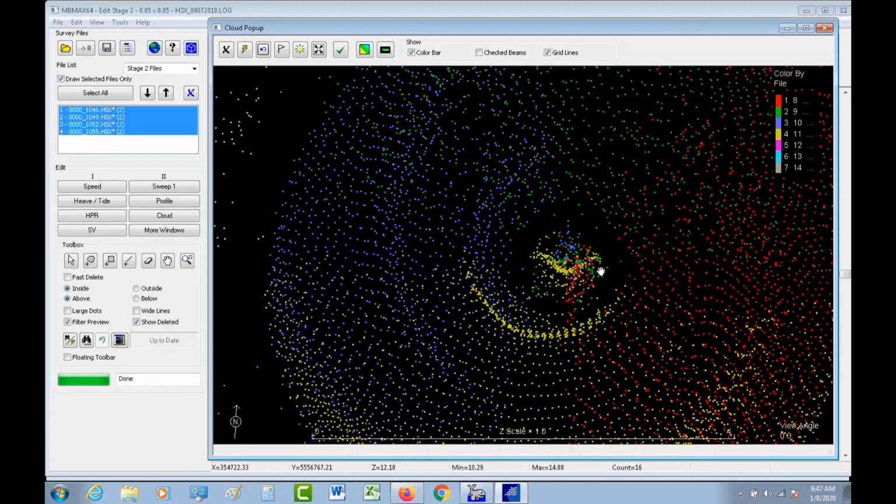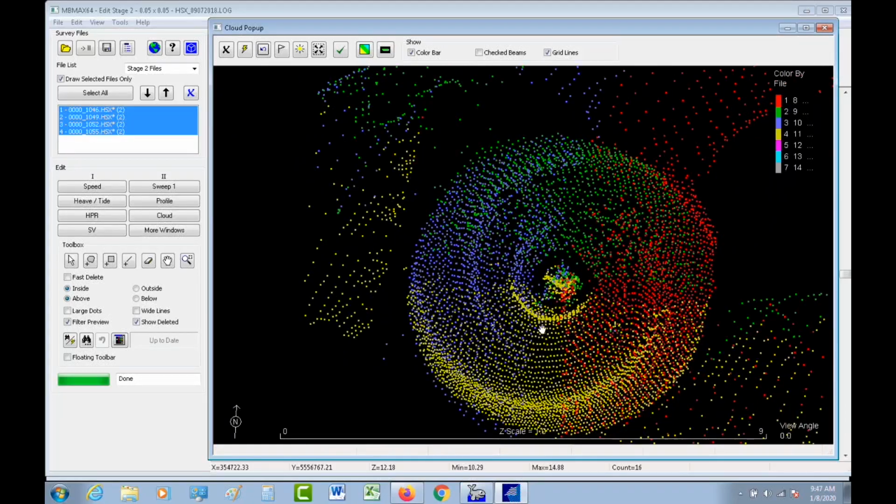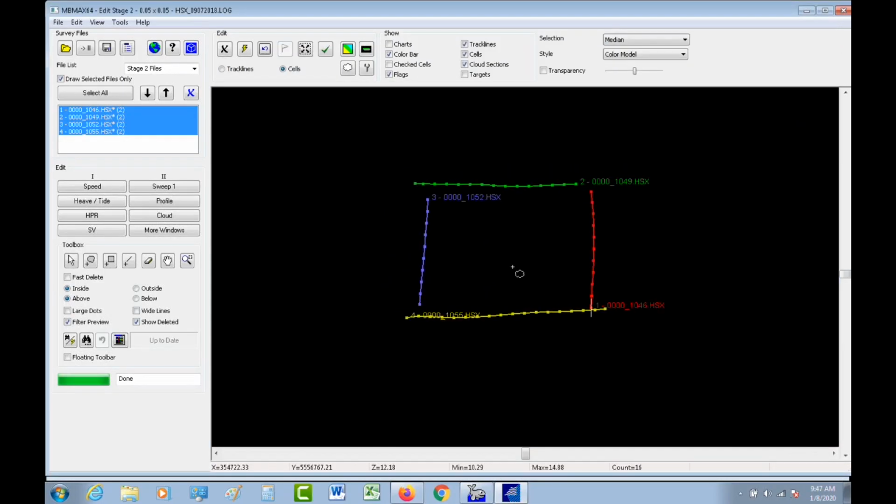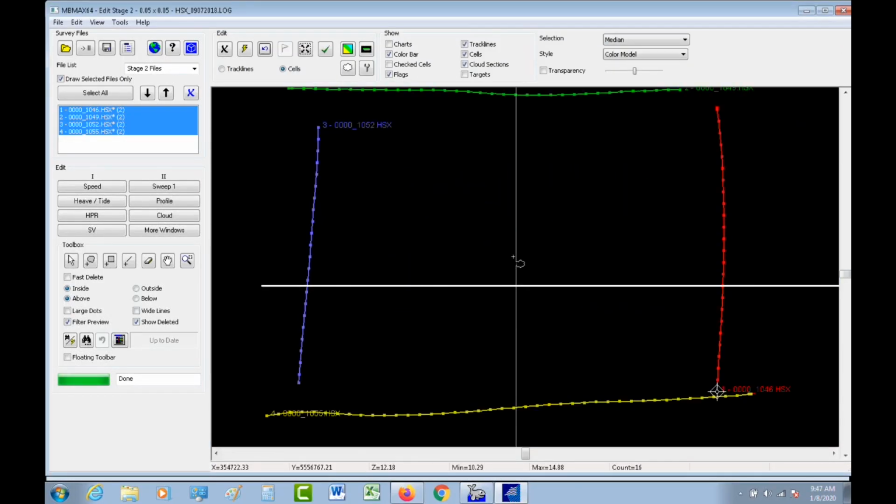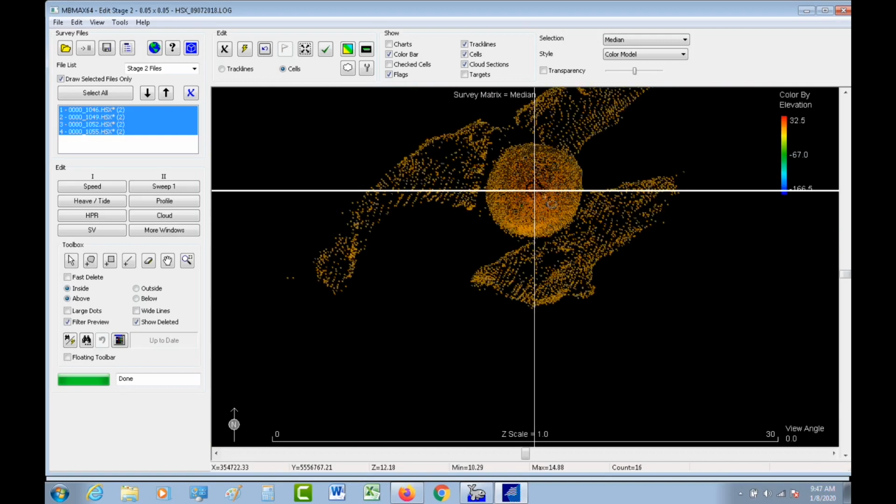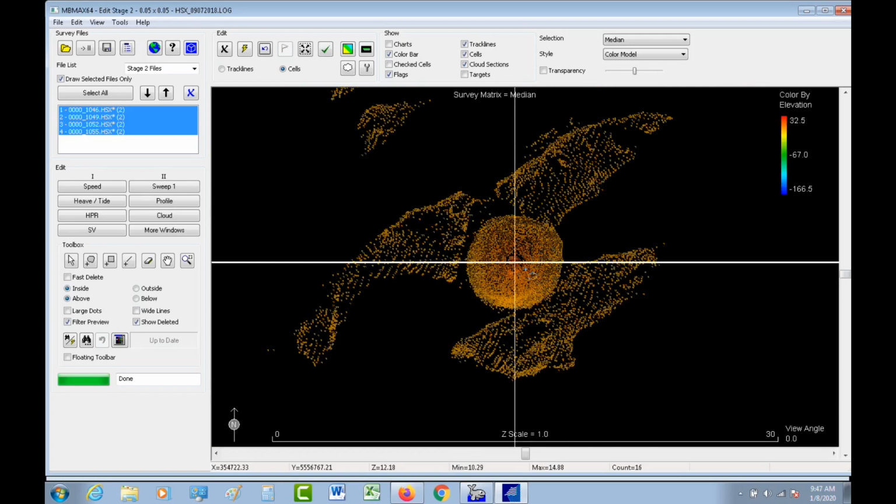So I'm pretty close here, so now I need to work with some pitch and roll. So now I need to know which lines are running which direction. So I'm going to go ahead and close this window. And if I zoom in here now, I can see that that's looking a whole lot better.